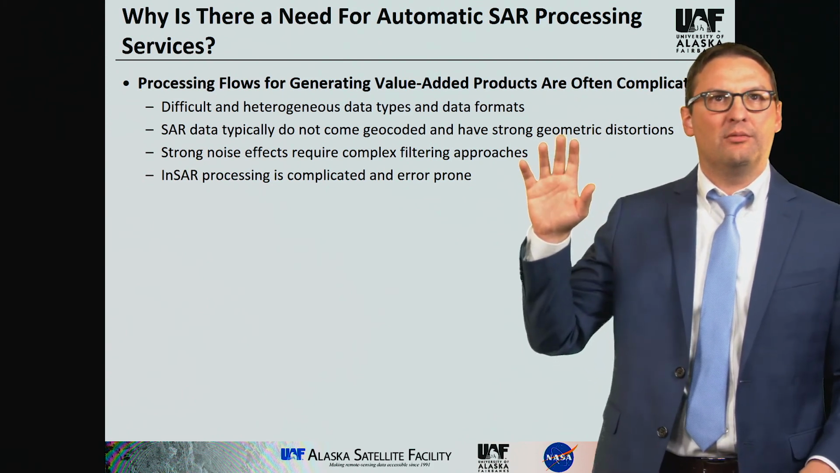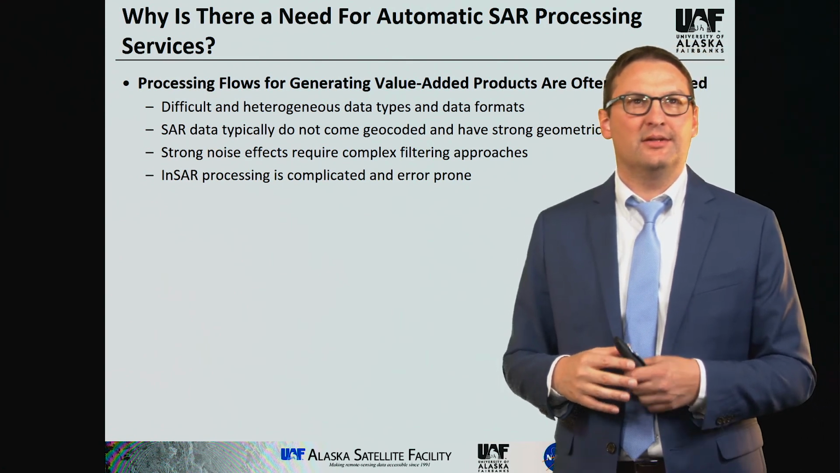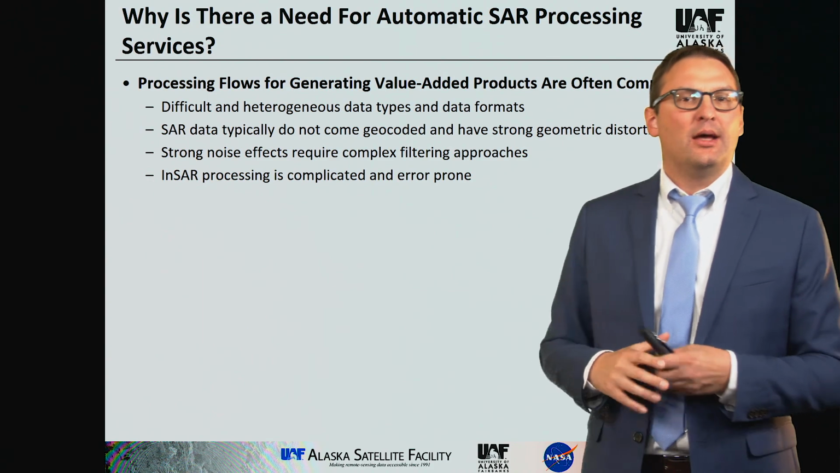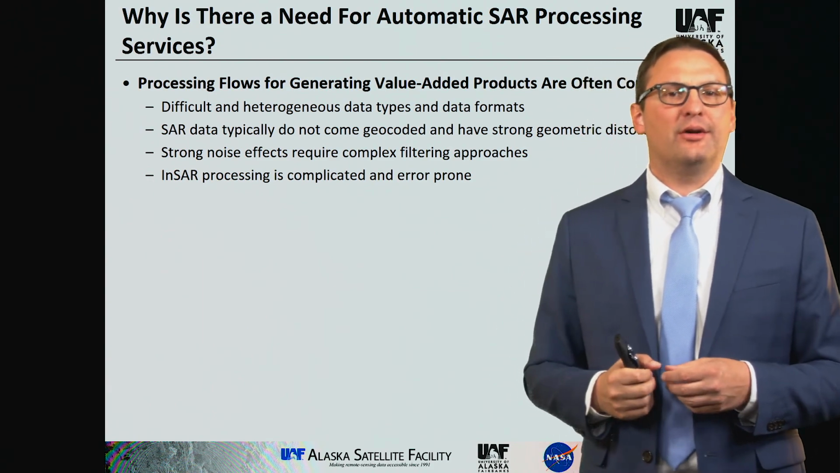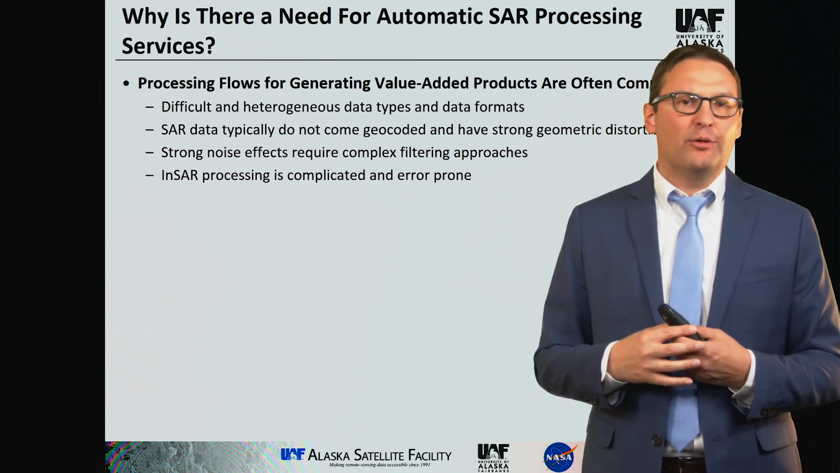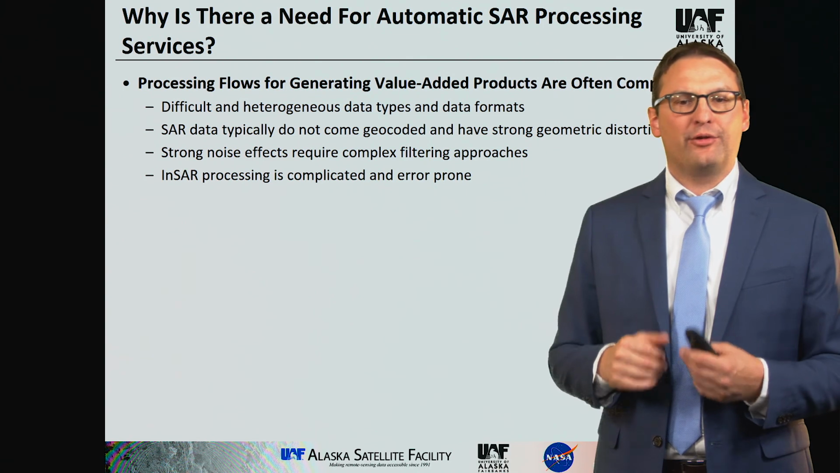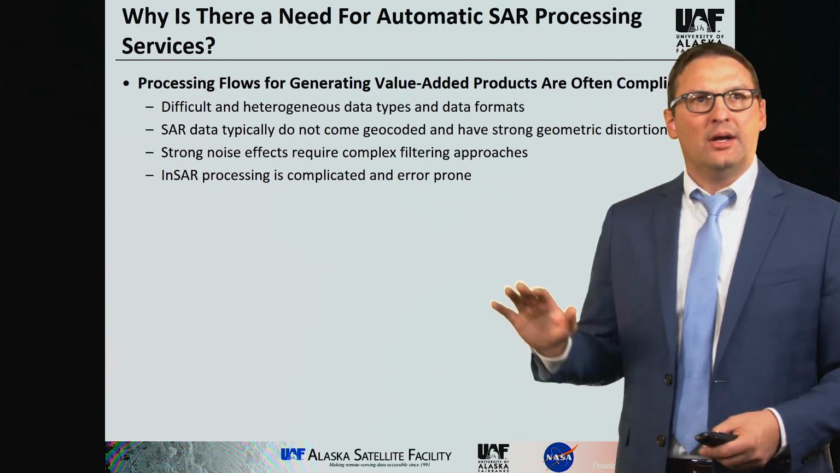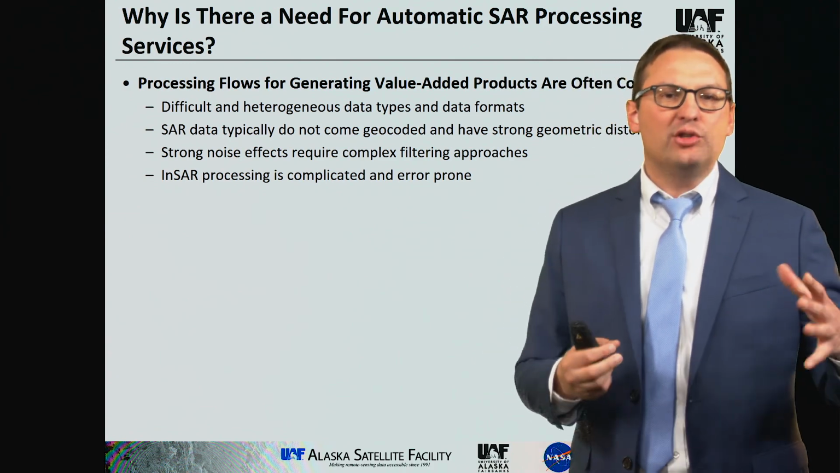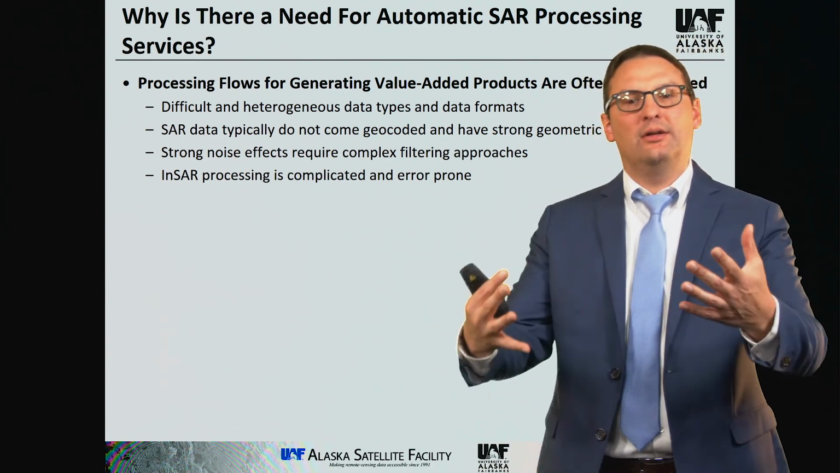So we take geocoding away from you and make it a little bit easier for you to ingest datasets. Also, SAR, as you may have heard earlier today, has a lot of noise features in it. So if you want to do change detection with it, that is also not always straightforward to deal with. So we try to take that difficulty away from you and make it a little bit easier. And also InSAR processing is error prone. So we try to take all the complexity out of it, do all the processing locally and deliver you a product.